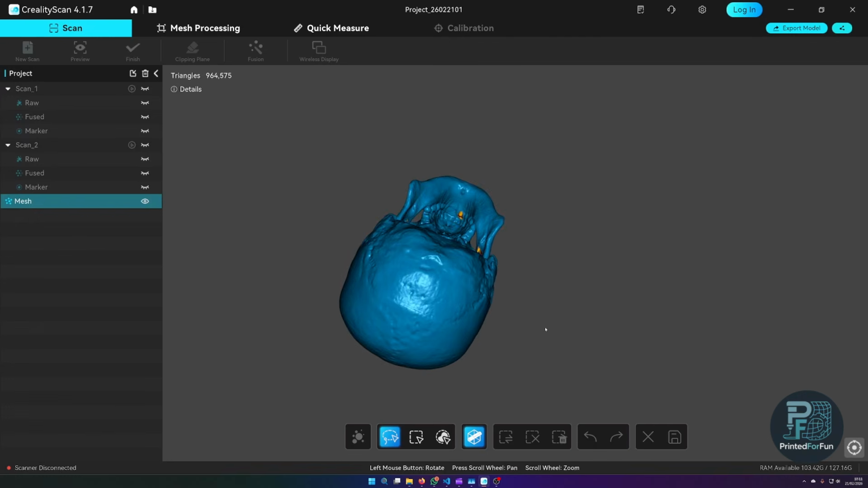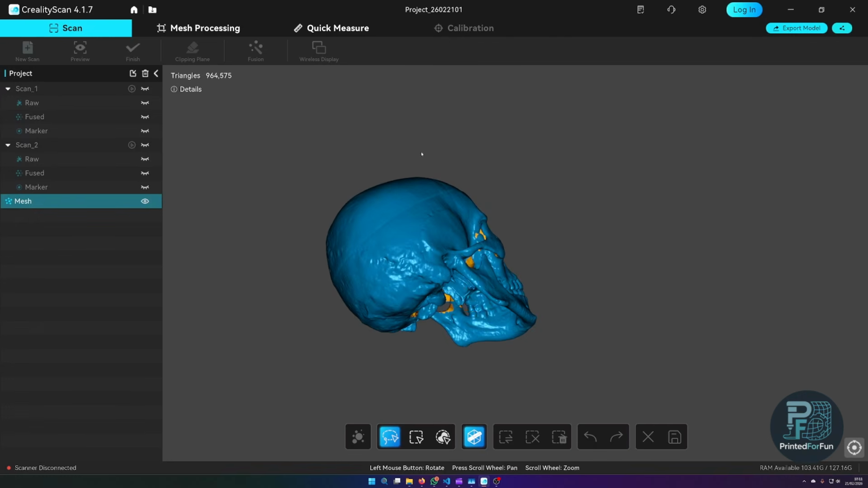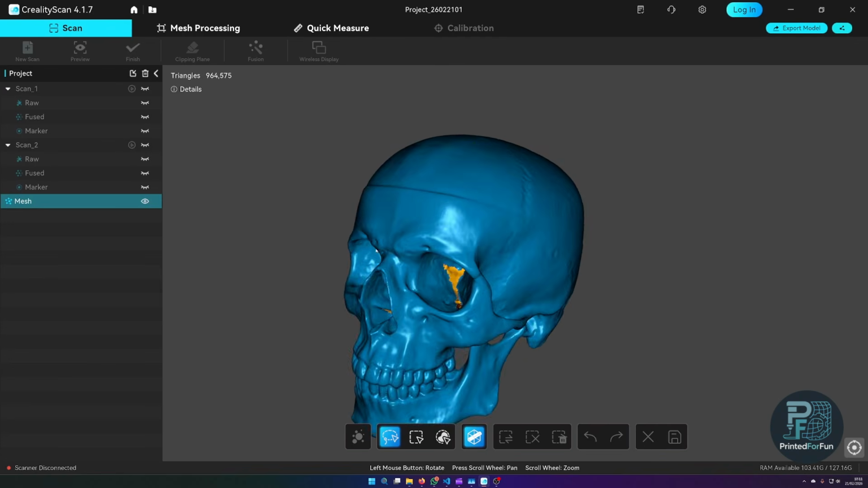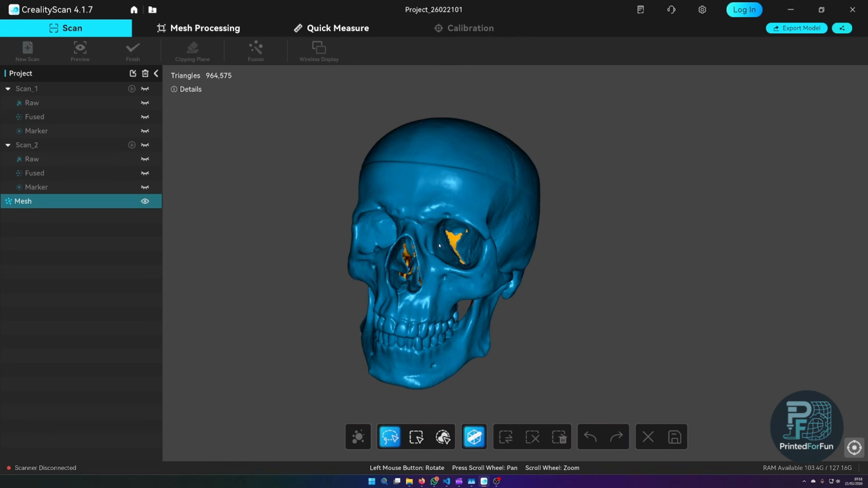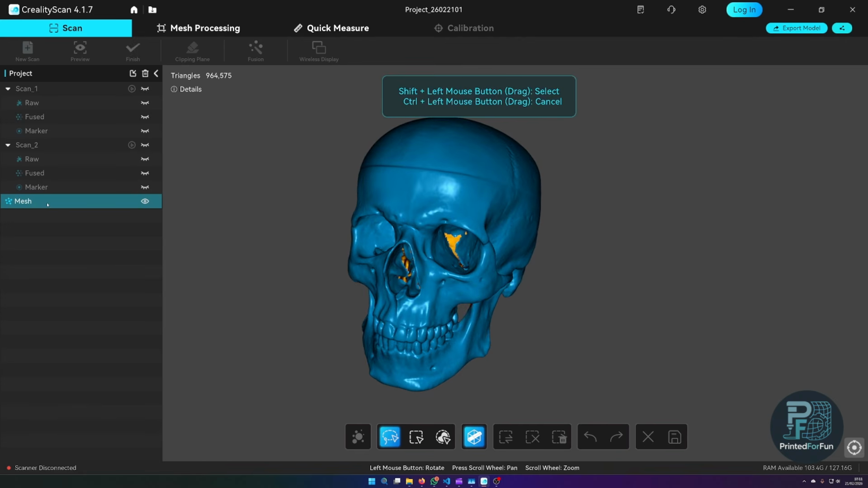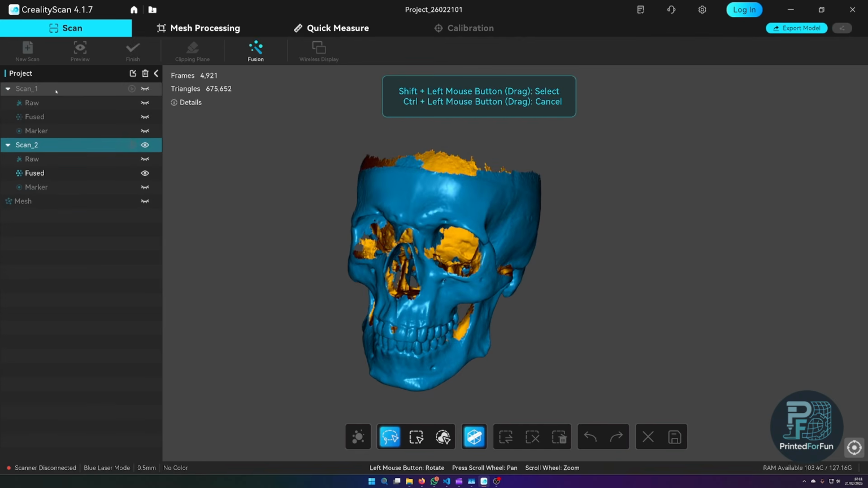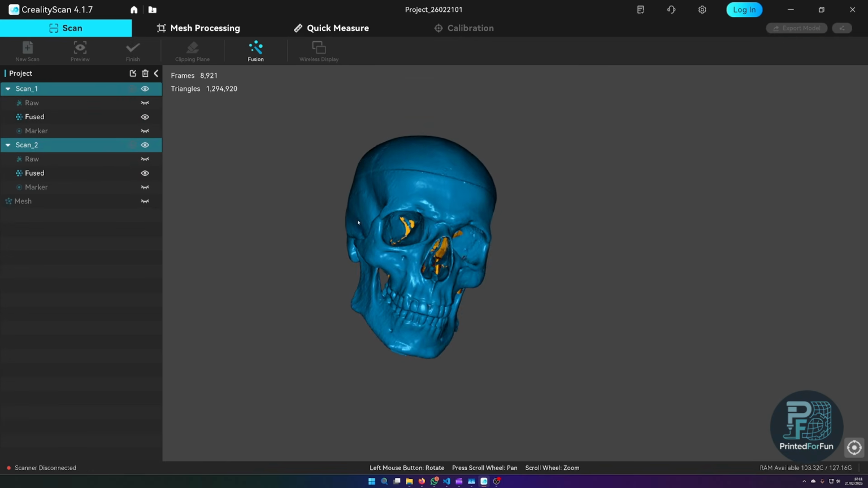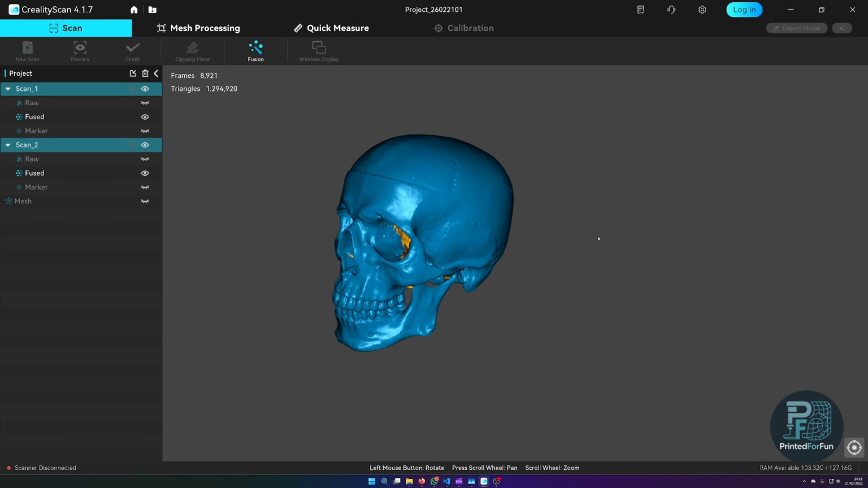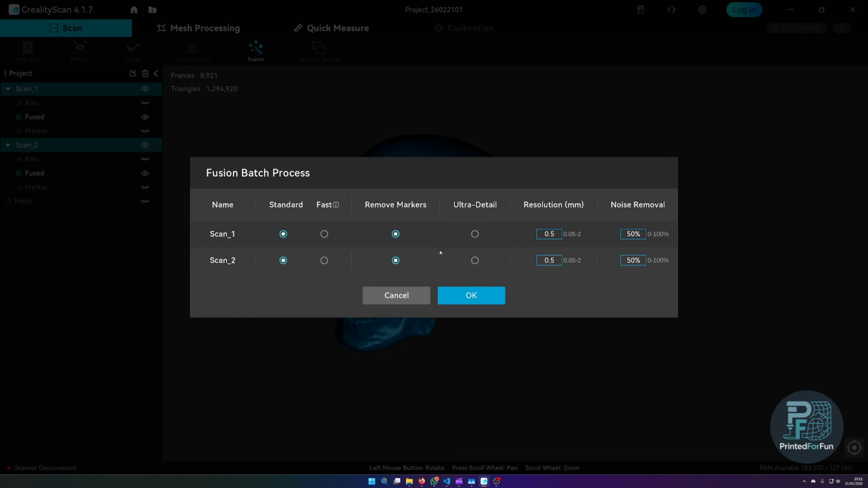This is the direct view I'm getting after import, sharing the project from the Sermoon P1. And as you can see, I have my mesh file, but I'm also having the two single scans. And as I said, I will redo the processing to get a speed comparison. As with the first one, I will leave it at the standard settings.